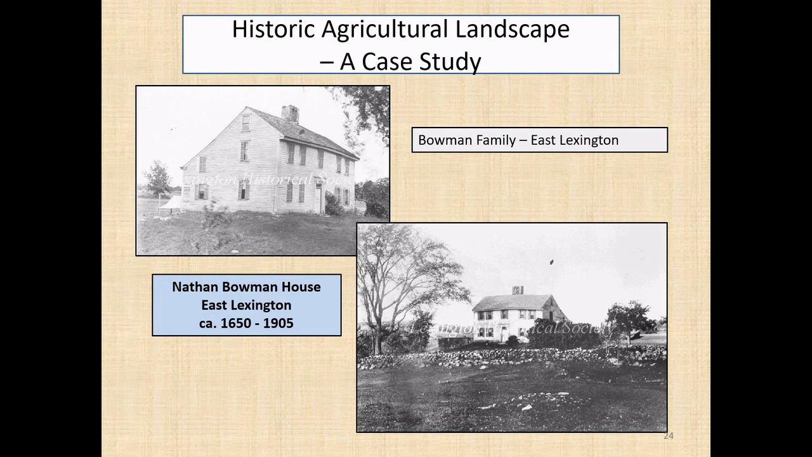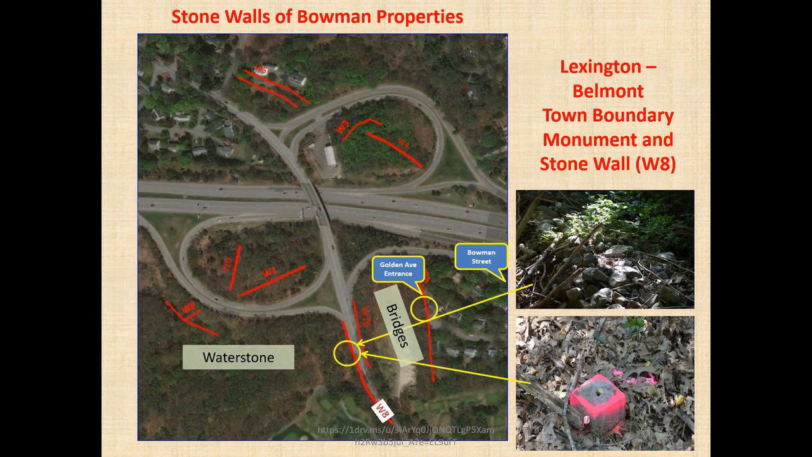The Bowman family came to Lexington in the very early 1700s. The house here existed until 1905, and they bought hundreds of acres of land. And due to an impending construction of a medical facility, I was driven to go out and try to look at some of the historic landscape of the Bowman family.